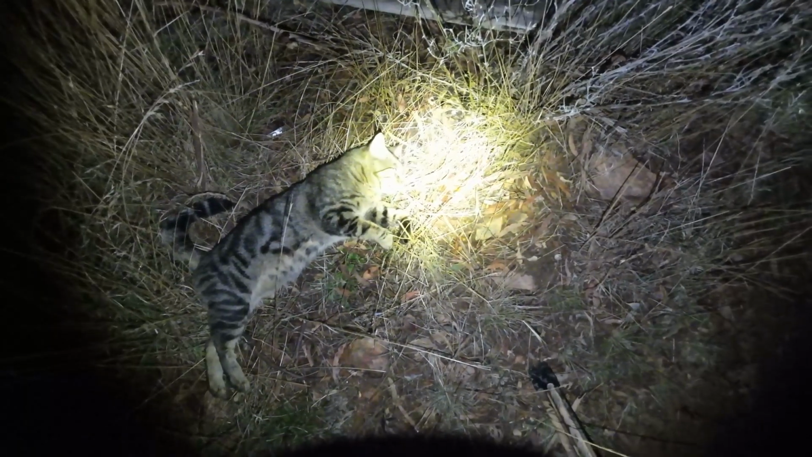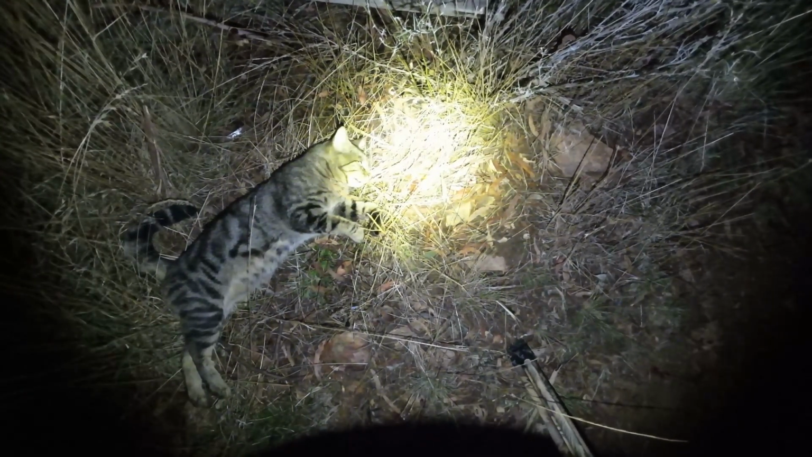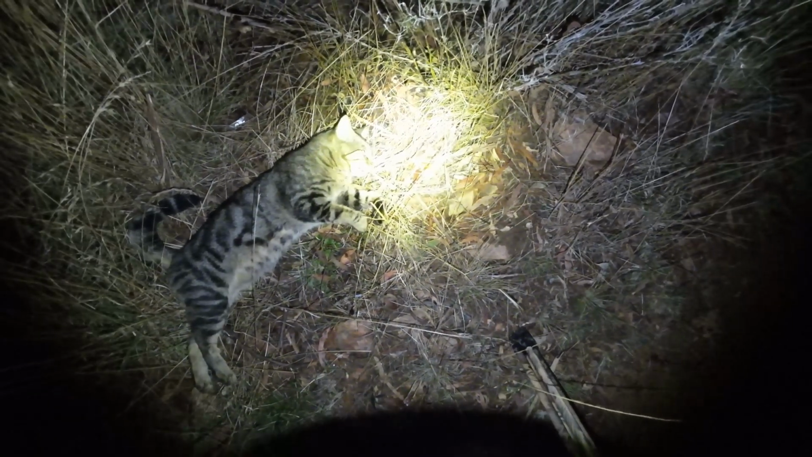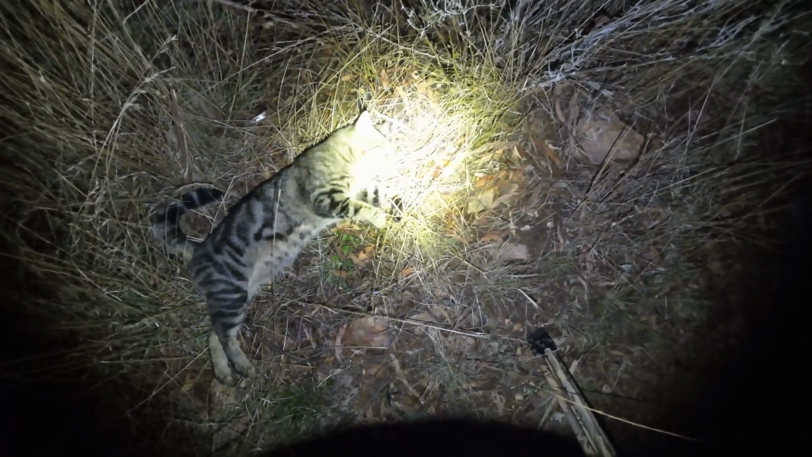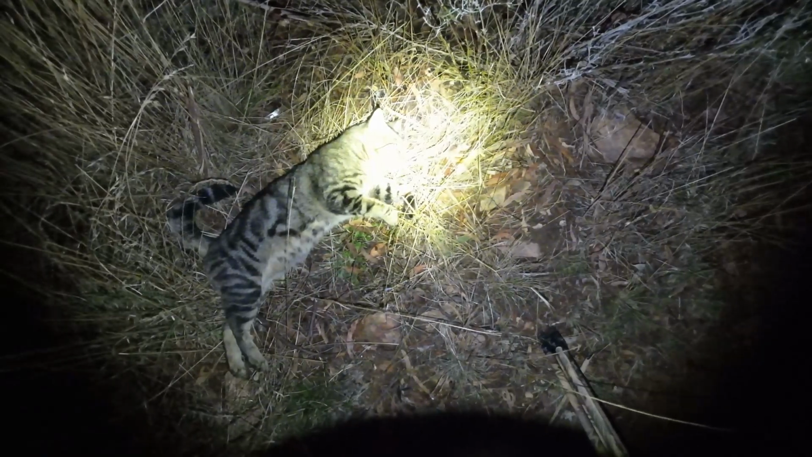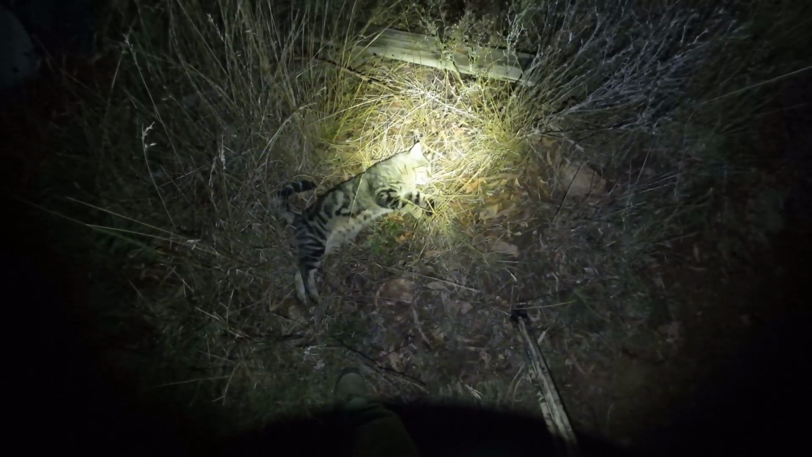That is no more. So native animals, big tick right there. They're probably worse than foxes in Australia for killing native animals, birds and shit like that. So yeah, I do like cats indoors. I have owned cats before myself, but once they get out and turn into feral buggers and kill everything, that's just not good. So he belongs to no one, no collar, fair game. Anyway, I'll continue on and see what else we can get. This is turning into a pretty good night.